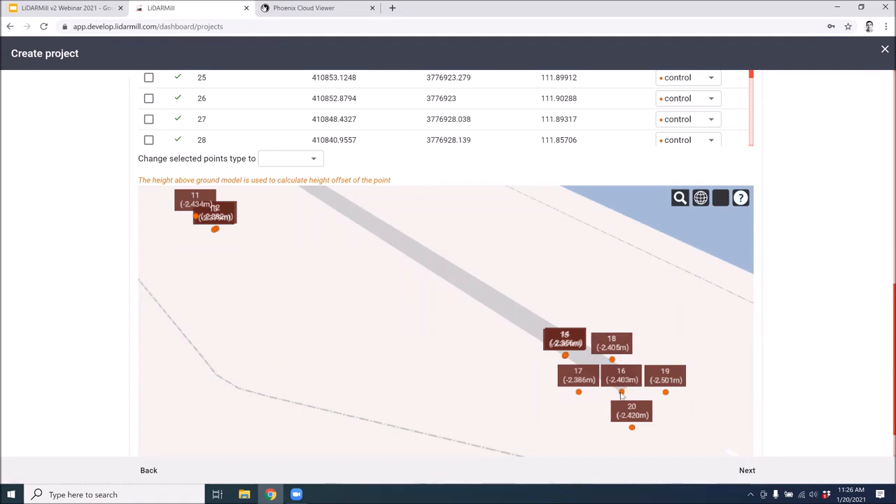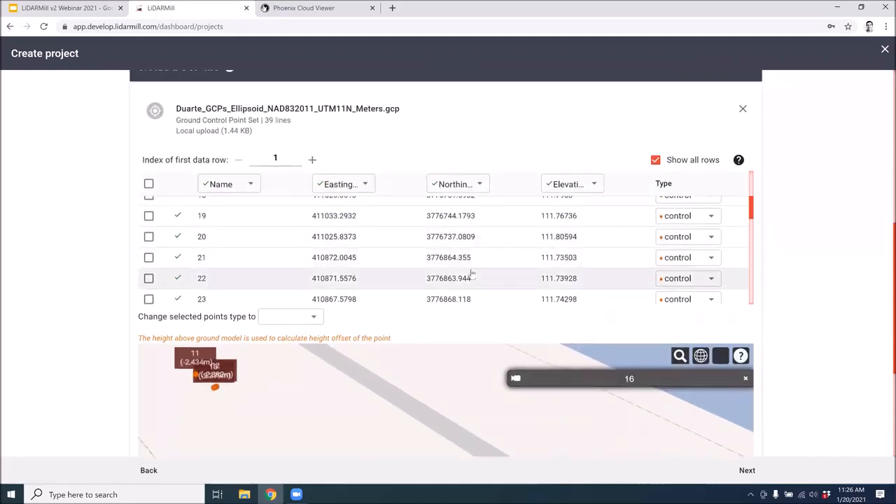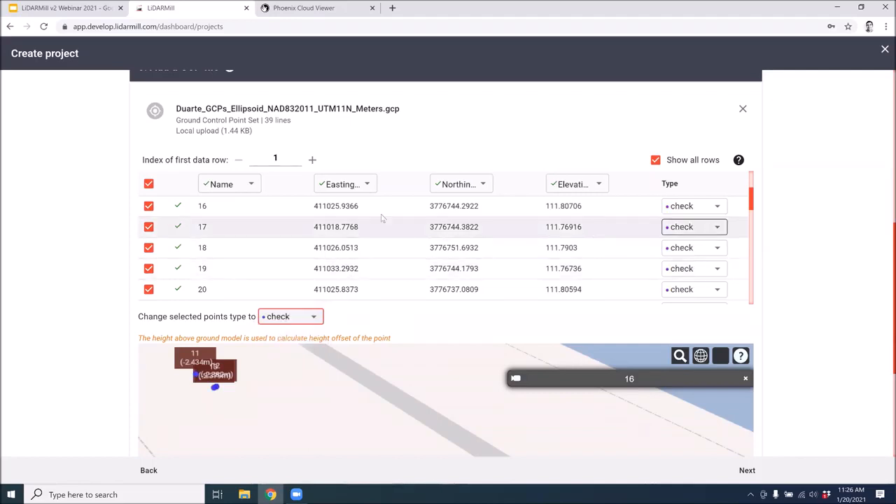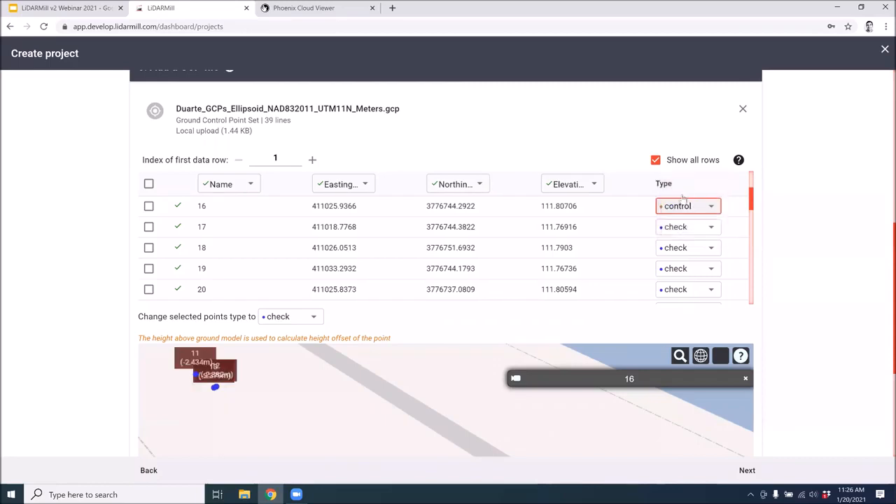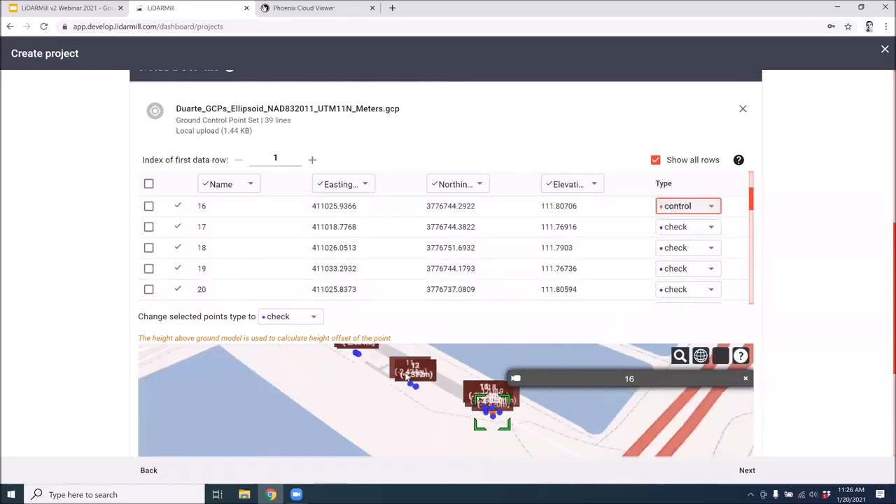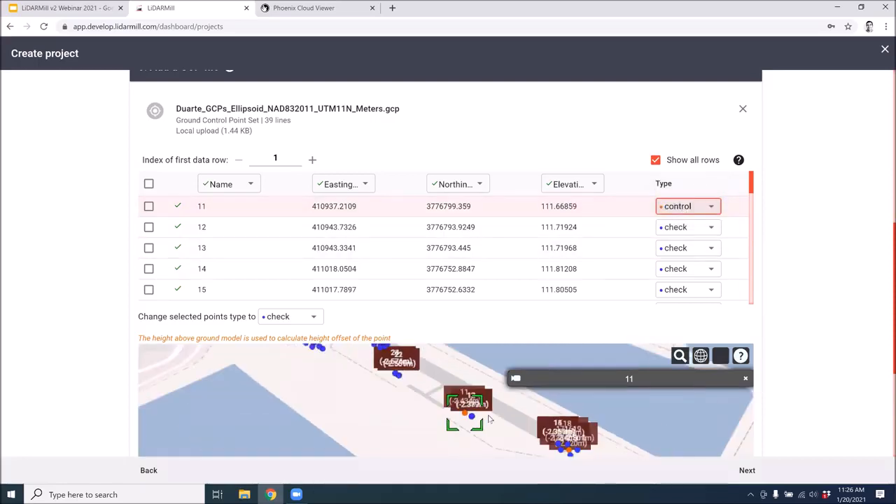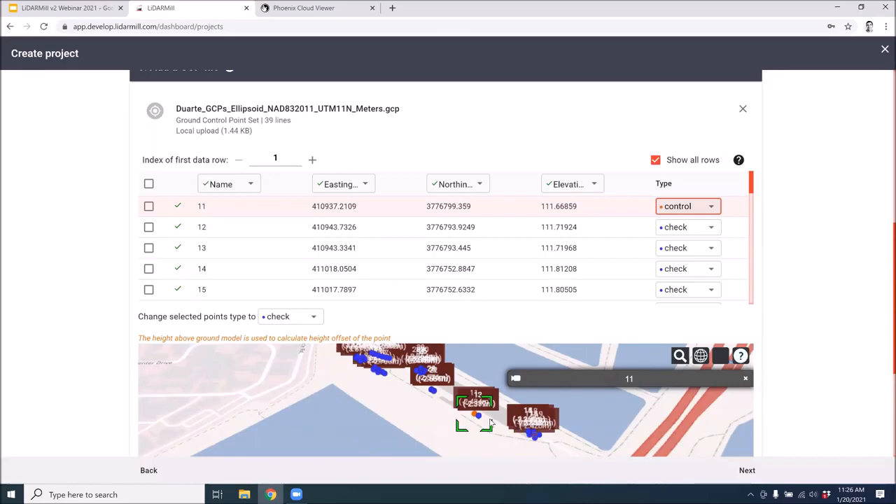We could say maybe 0.16 and go into our list and change the type to, oh, it already is control, so we can actually change all of our points to checkpoints, and then 0.16, we can make this one control. We can go through and select another, and this is user's discretion which points you want as control and checkpoints, but there are some industry guidelines that you typically should follow.